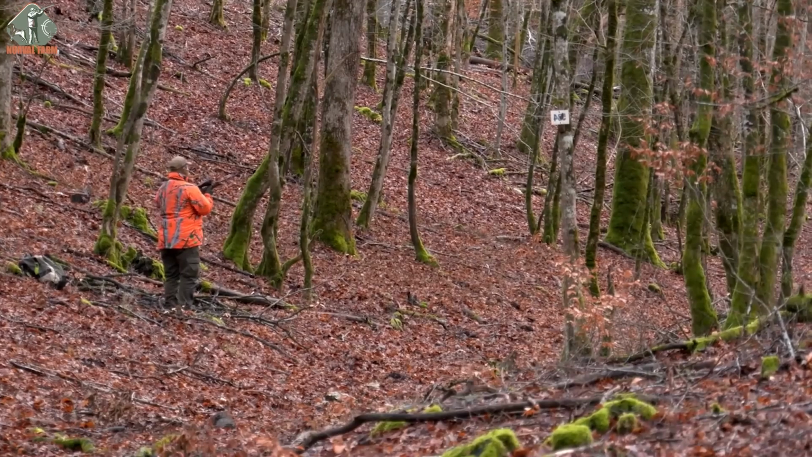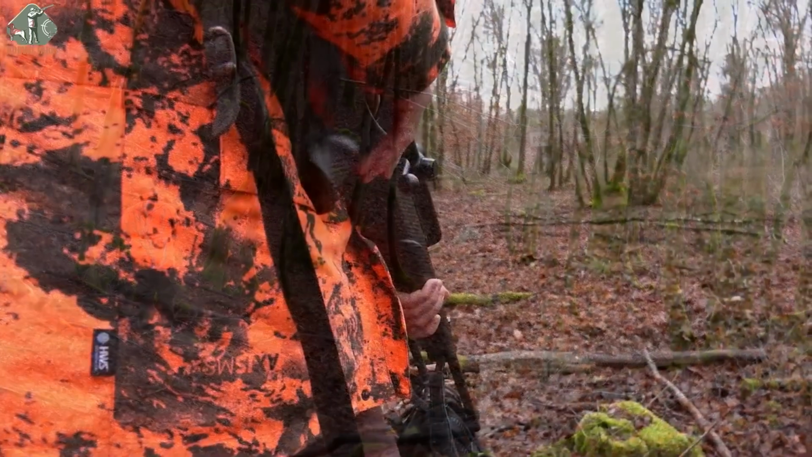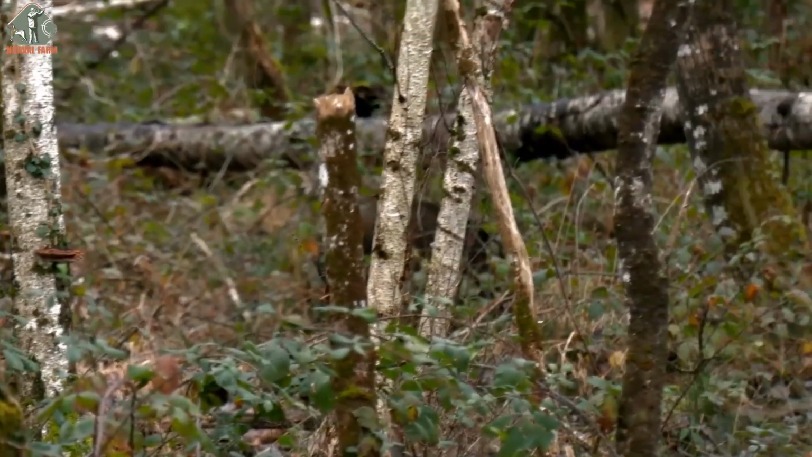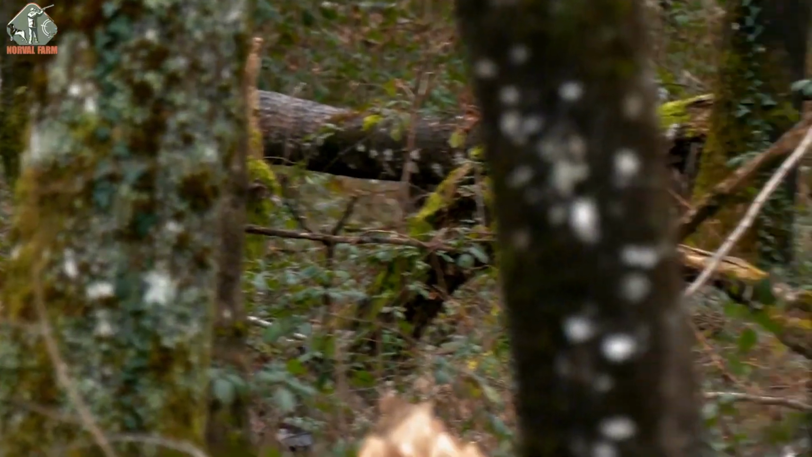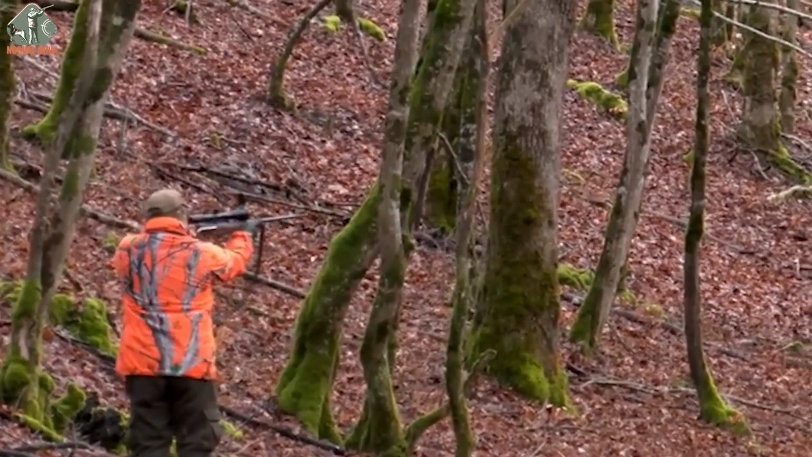On the other side of the forest, my friends had also taken position and waited patiently. Five tense minutes passed in silence, then finally, the prey appeared. But these animals were clever, weaving through the trees to avoid detection. Still, with sharp instincts and skill, Harry swiftly took one down.